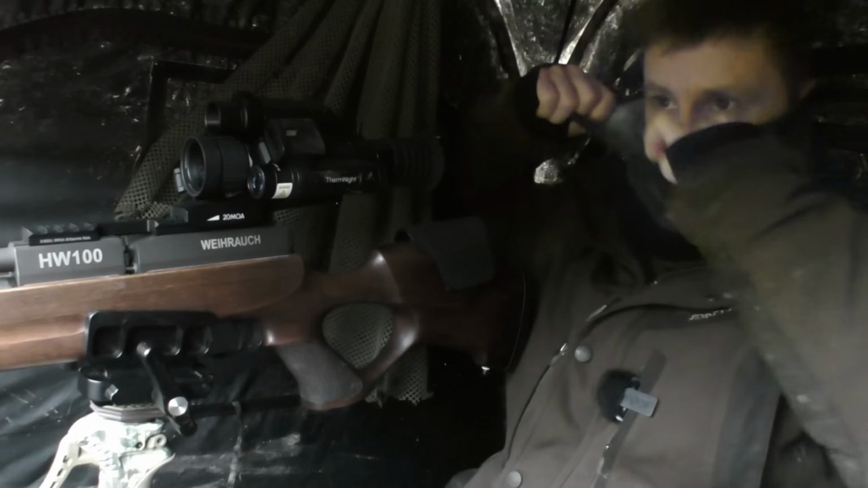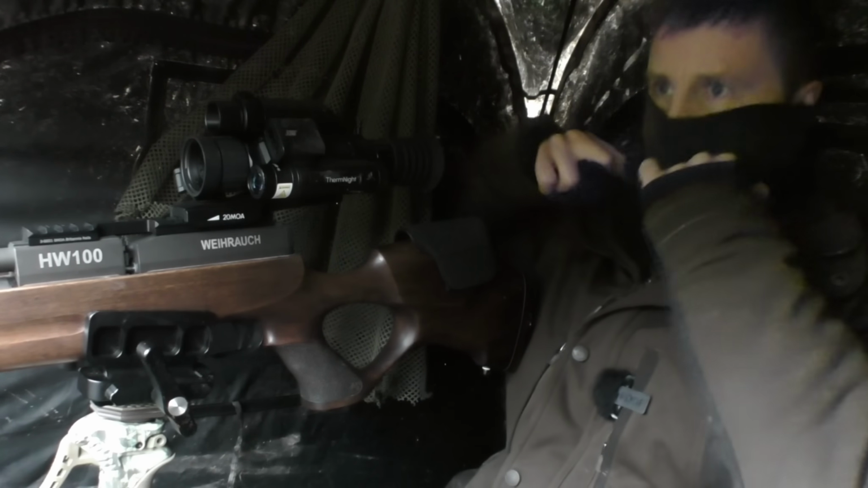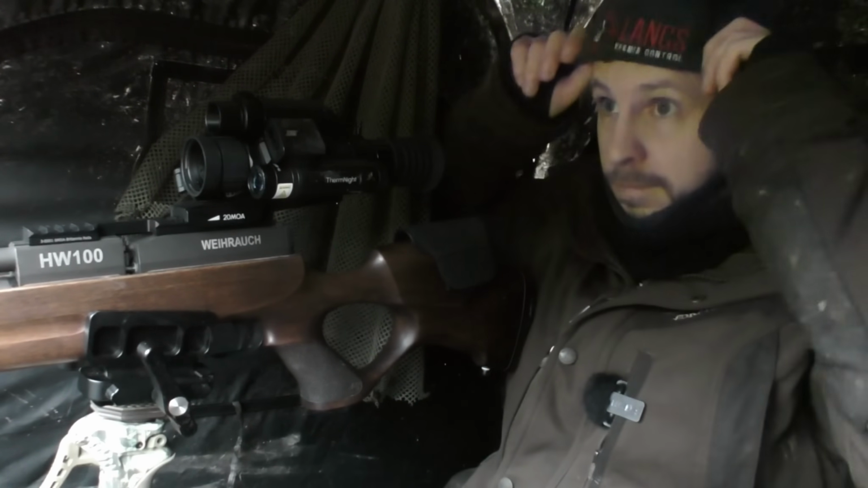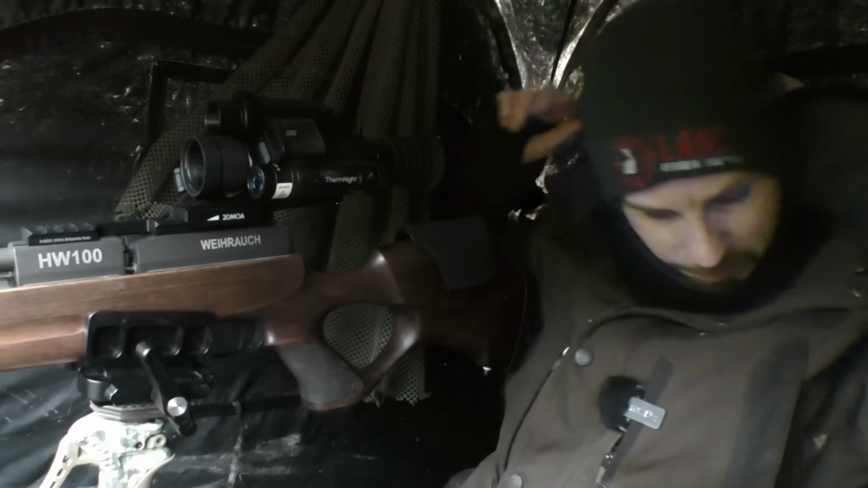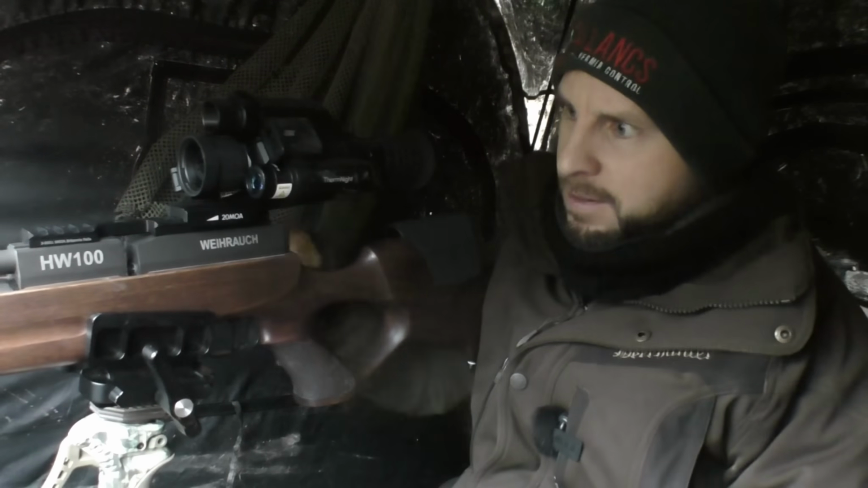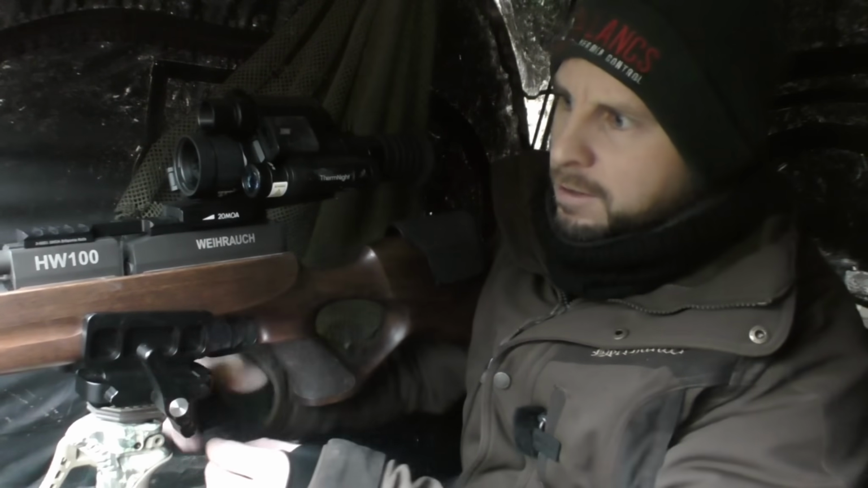This is the equipment I'm going to be using, but I will talk more about that later on in the video, and it's going to be interesting because I have the new Thermnight on top. So let's get into the hide. Right, so now I'm in the hide. I'll load up this magazine.